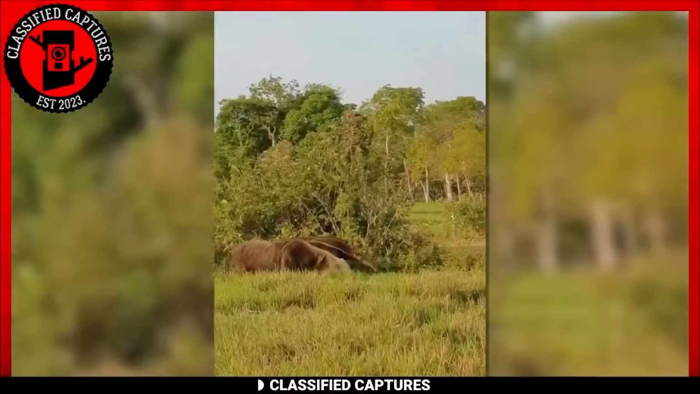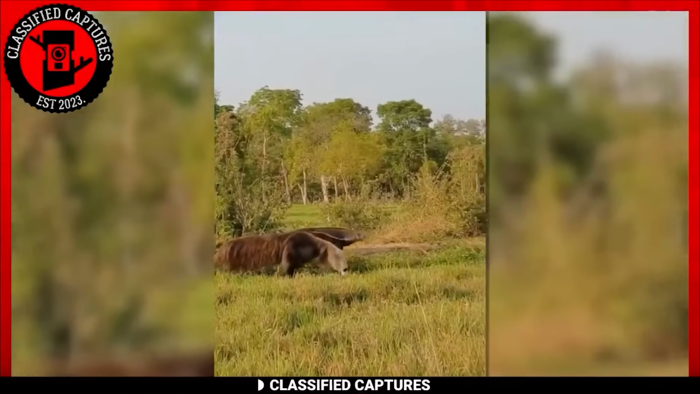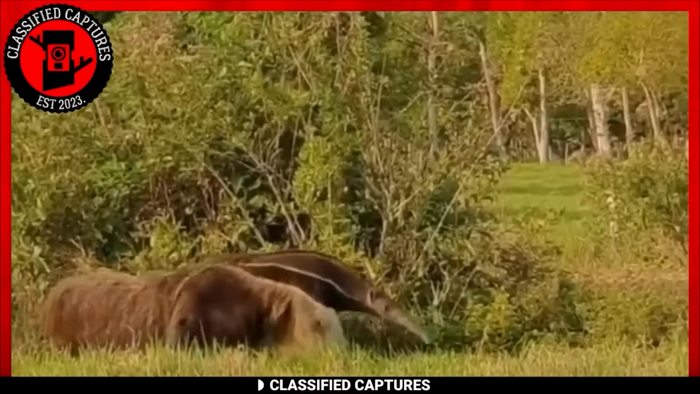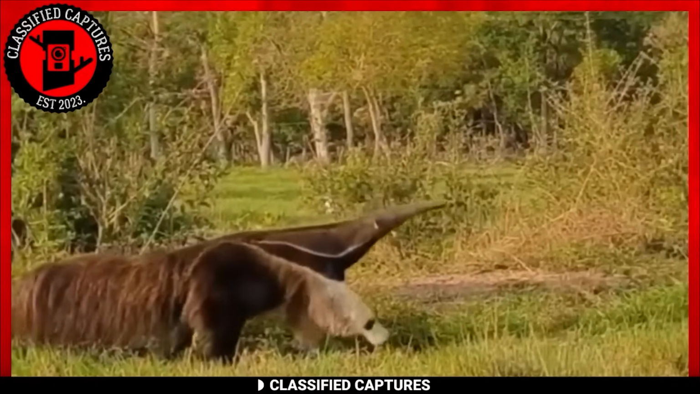As interesting as these creatures might look, you might want to keep your distance whenever you encounter them. Although they're usually not a threat to humans, giant anteaters can inflict severe wounds with their front claws.